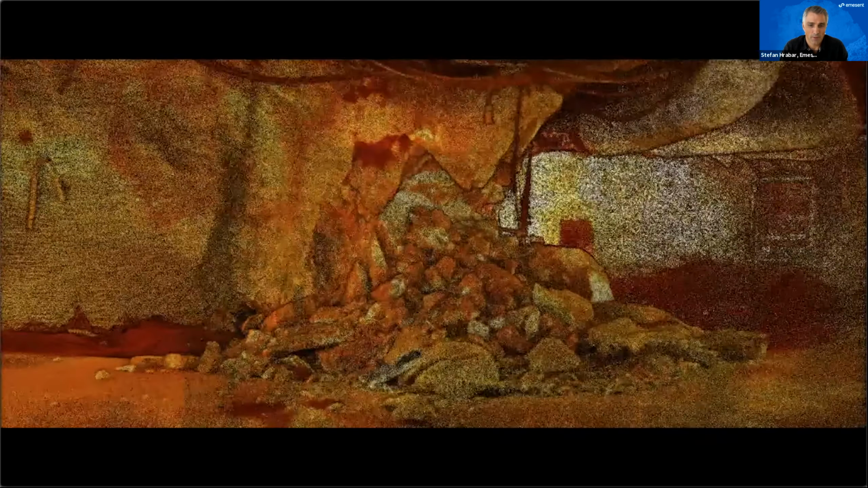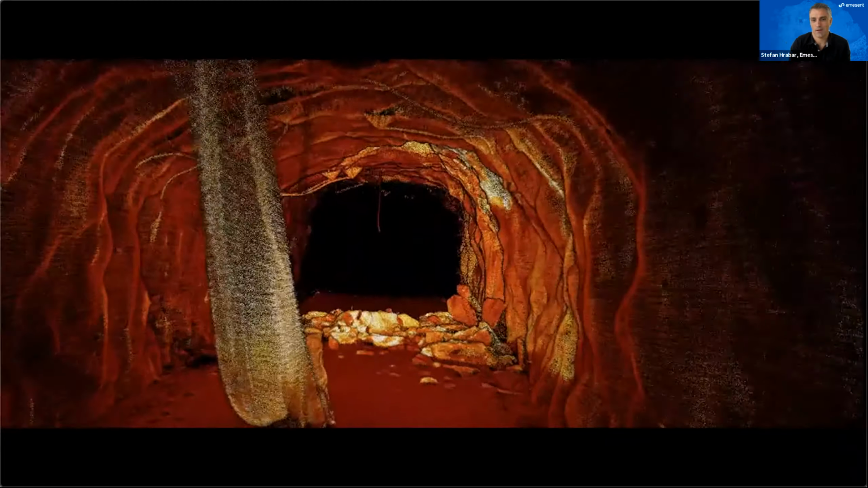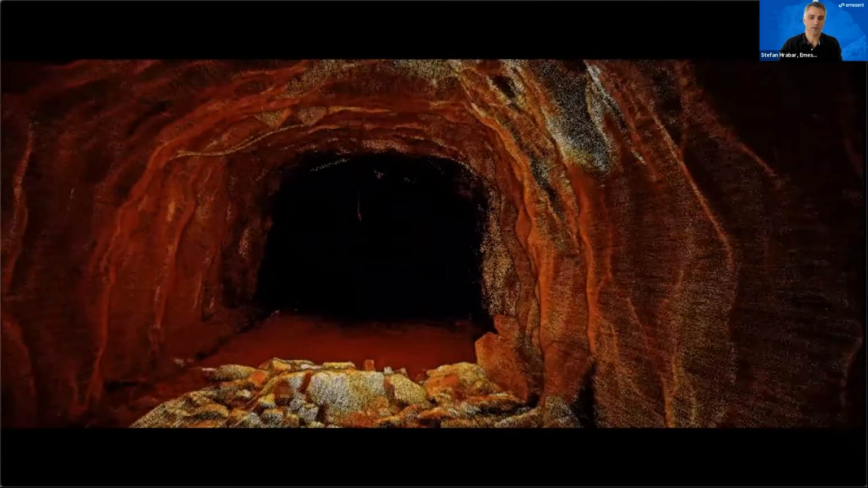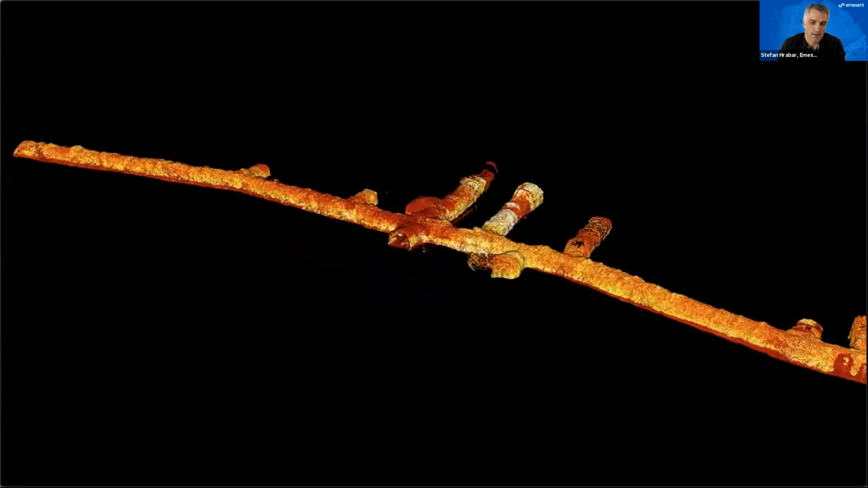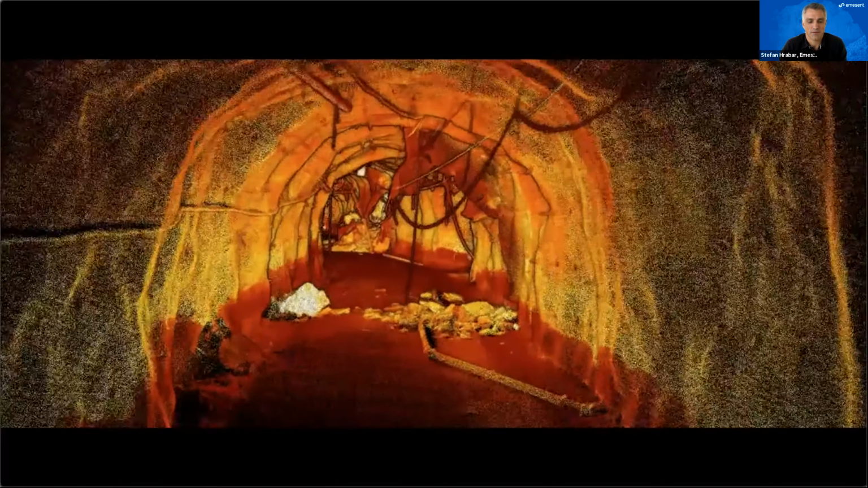But for a mine to be able to go back into these areas and assess the level of damage and see if it was safe to re-enter, it usually takes them weeks or months to slowly go back into these areas and check them out. And for every hour that a mine is stopping production, it costs them hundreds of thousands of dollars.